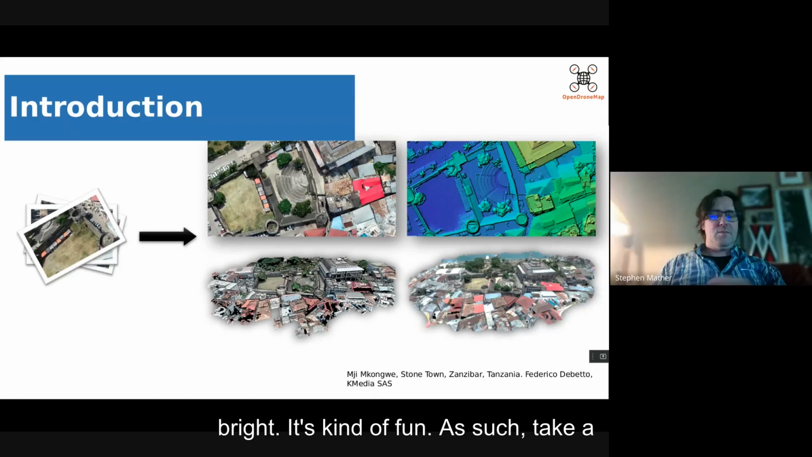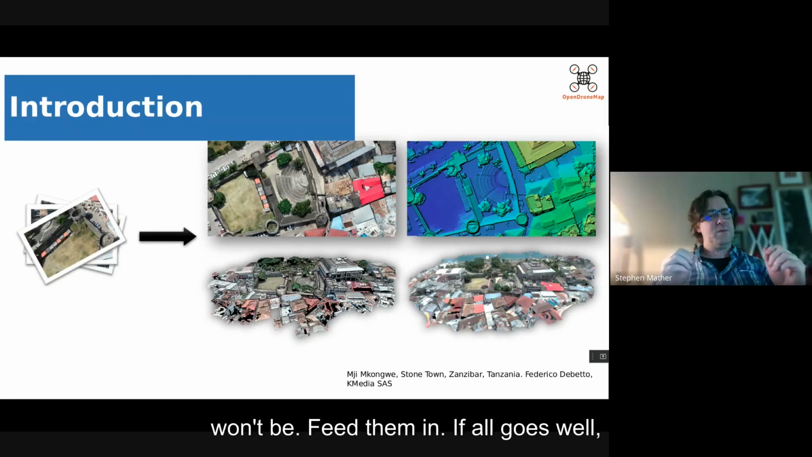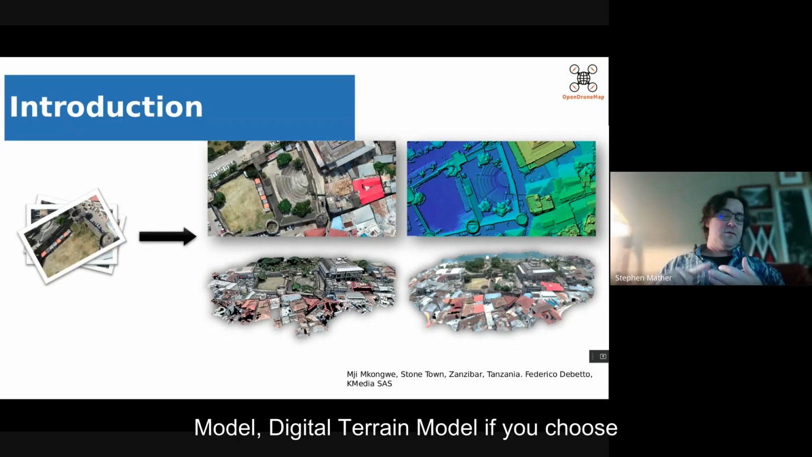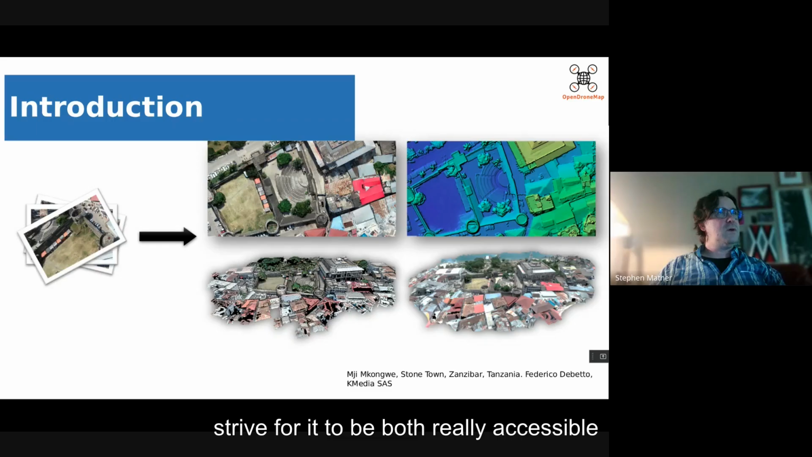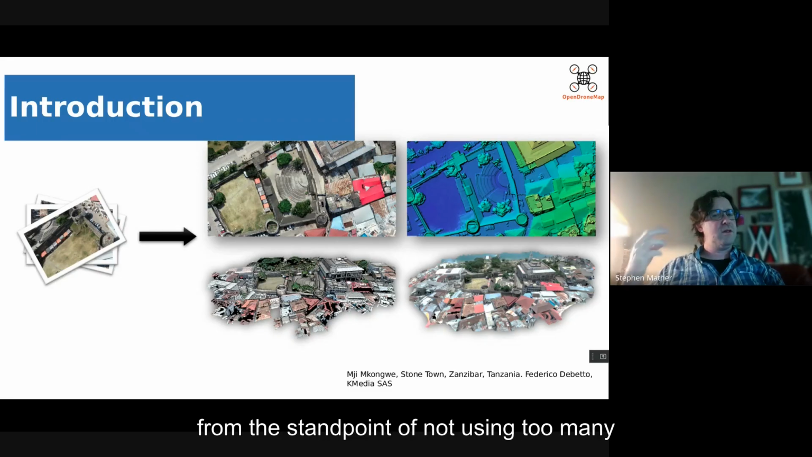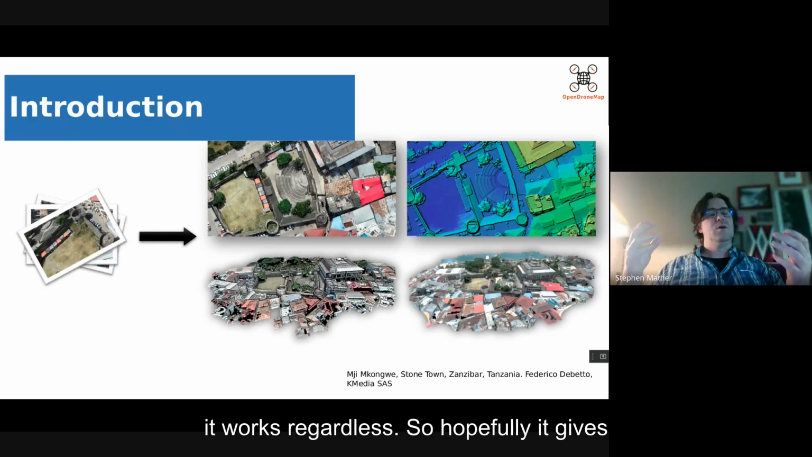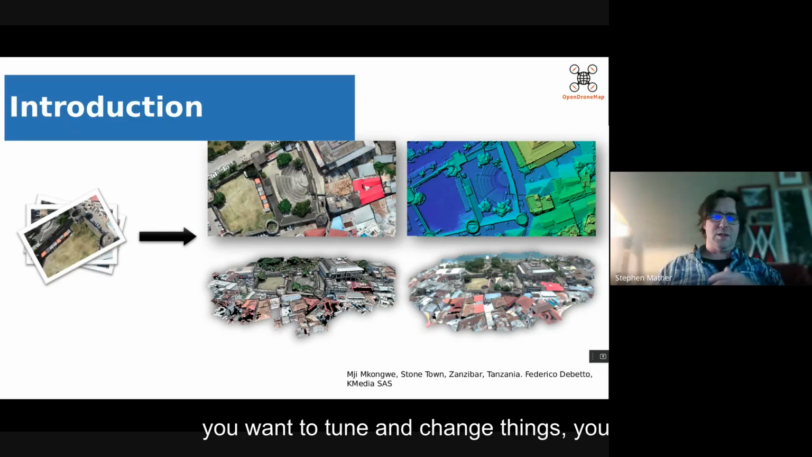As such, take a bunch of photos, preferably with geolocation data, but my first example won't be. Feed them in. If all goes well, you'll have an orthophoto, digital surface model, digital terrain model if you choose that, point cloud, and mesh. We really strive for it to be accessible, not using too many compute resources, and the aim is that it works regardless. So hopefully it gives you a decent enough product, and then if you want to tune and change things, you can.